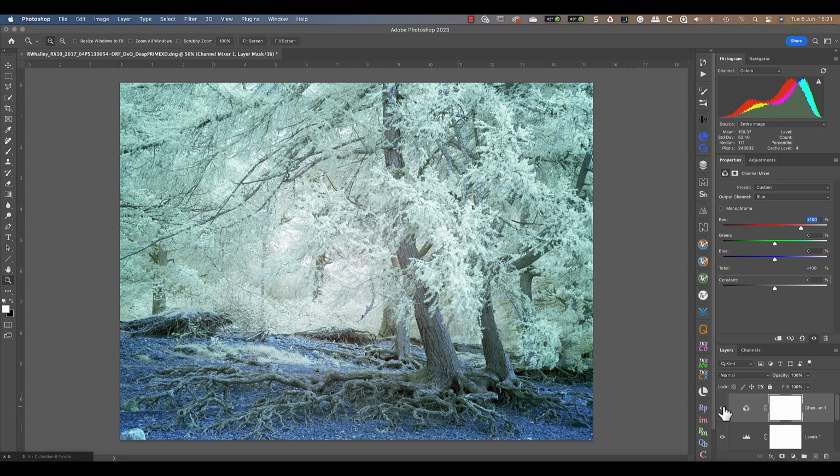Now earlier in the video, I mentioned I could use different camera profiles in Lightroom to avoid the red colour cast. If you'd like to see that in practice, as well as how I used to process infrared photography, watch this video next.